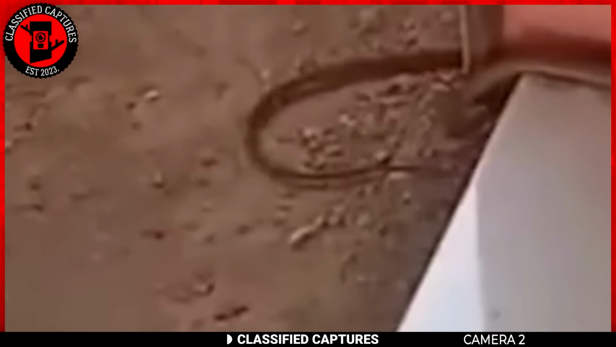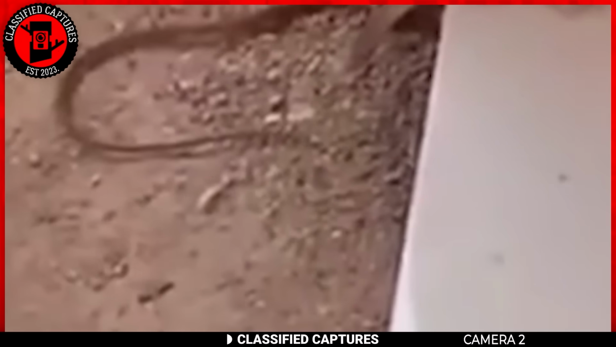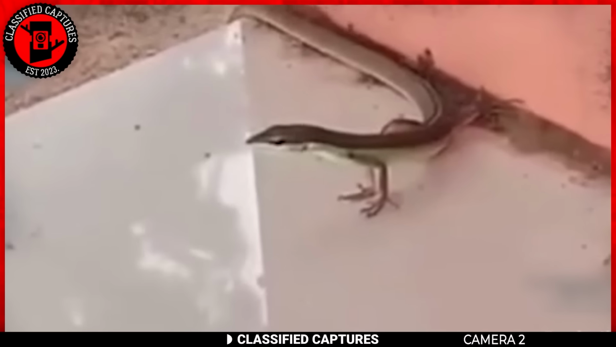A part of me wanted to declare this as CGI until I did the research. Turns out, not all strange and blurry pics online are fake. Who knew?